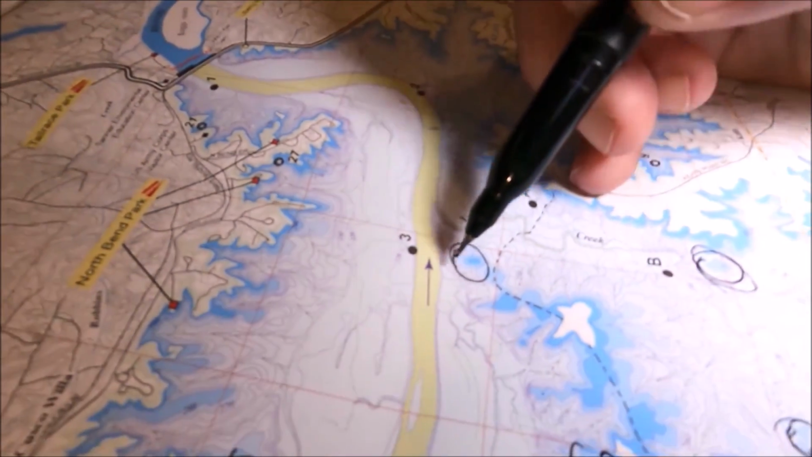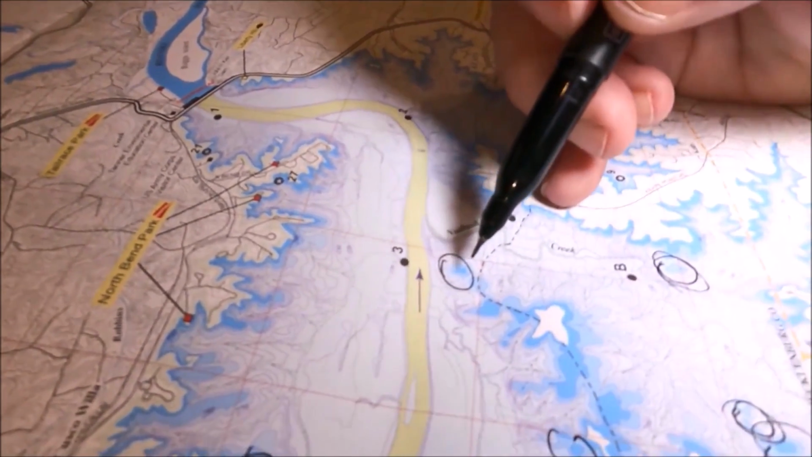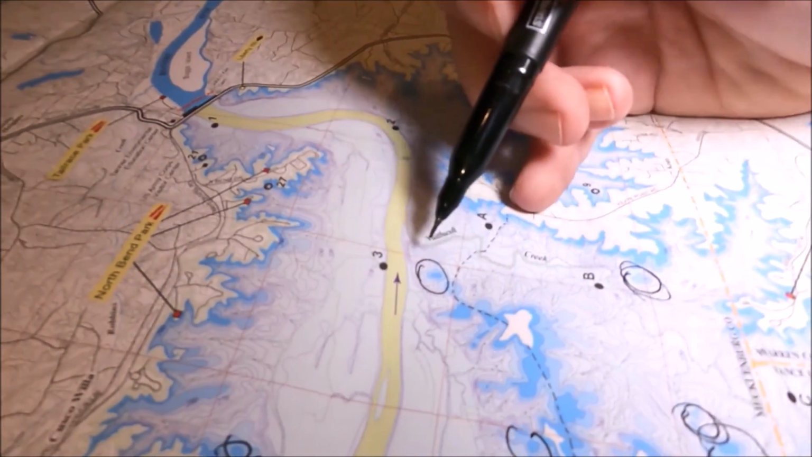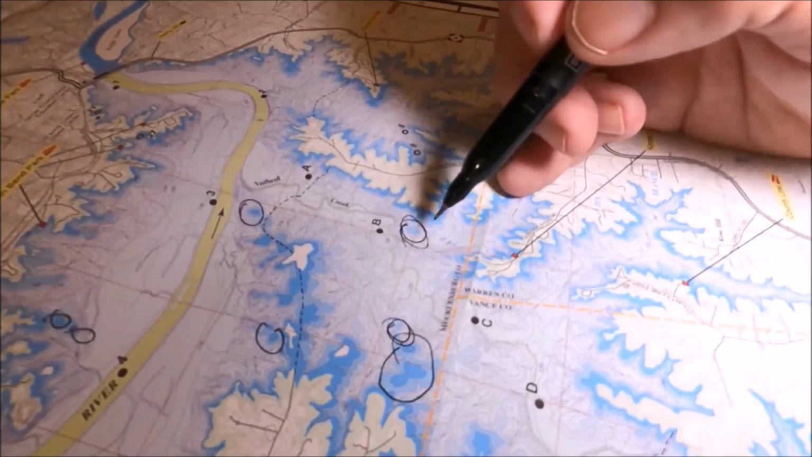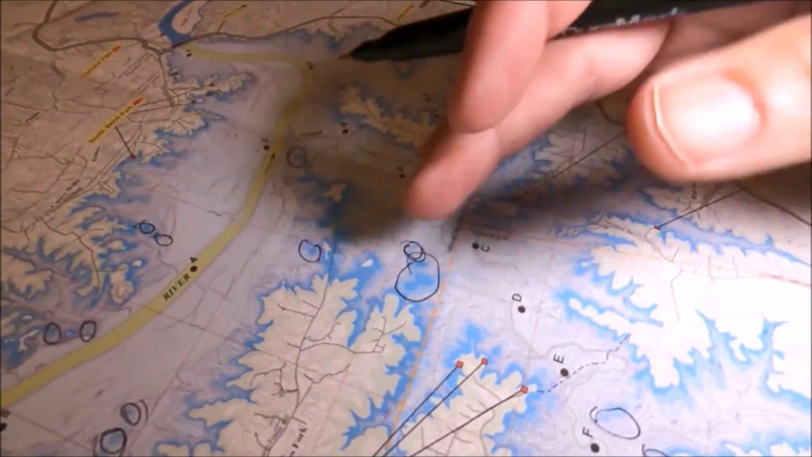And you pay attention to the contour lines that circle each one. If the lines are very close together, it means it's a very steep drop off. If they're far apart, it means it's more gradual. So you can learn a little more from the chart in freshwater, at least with these charts here.